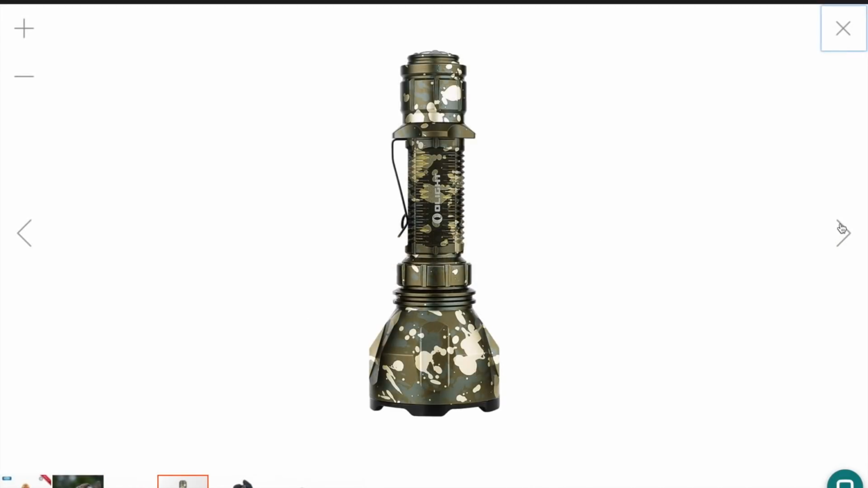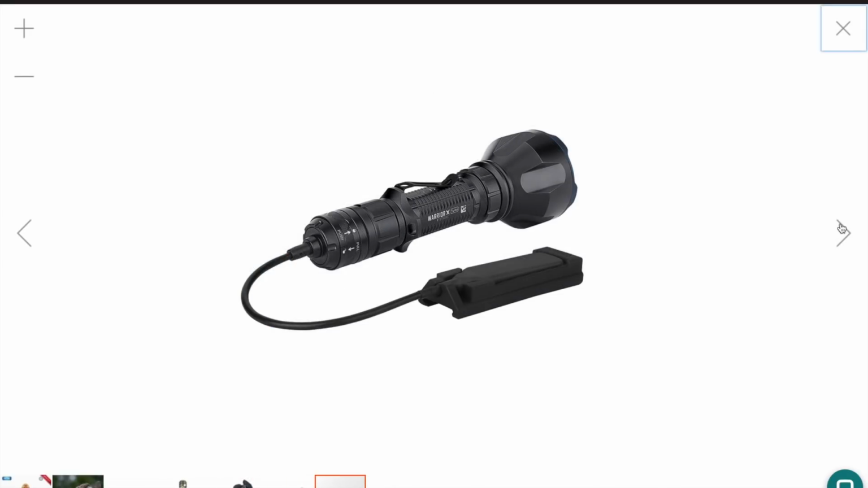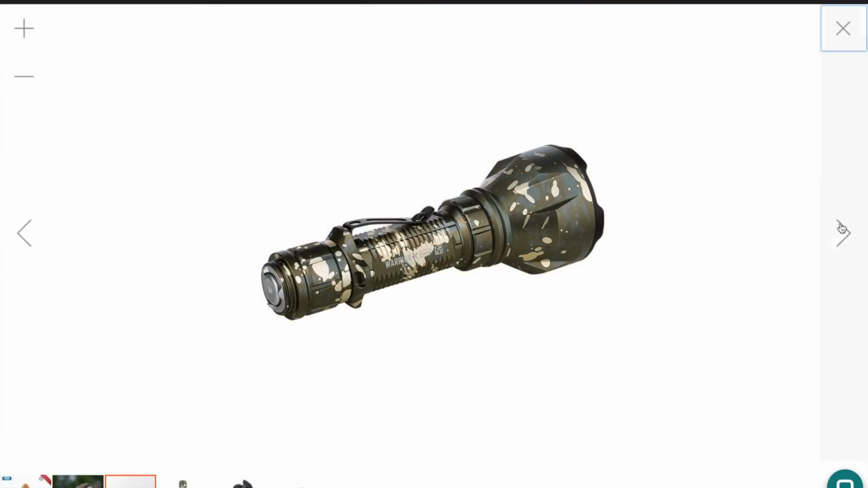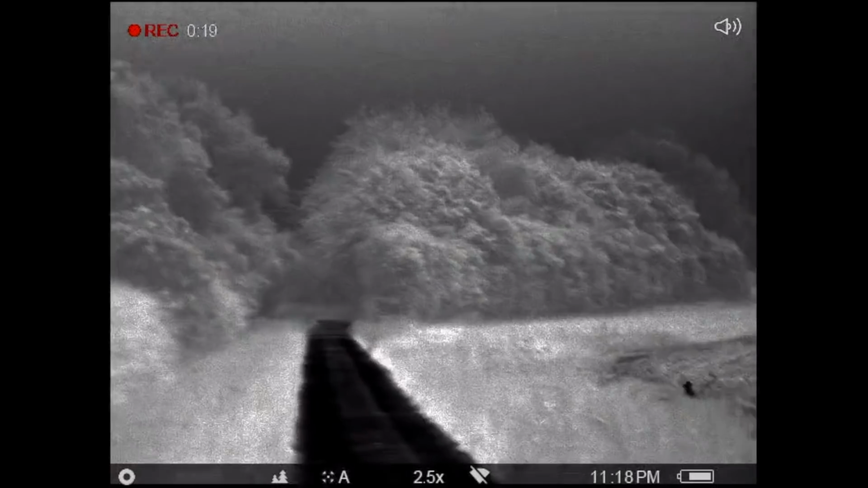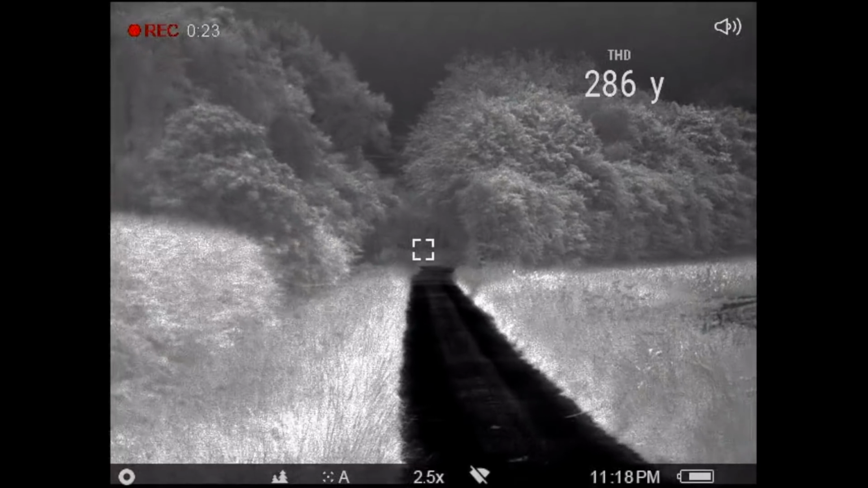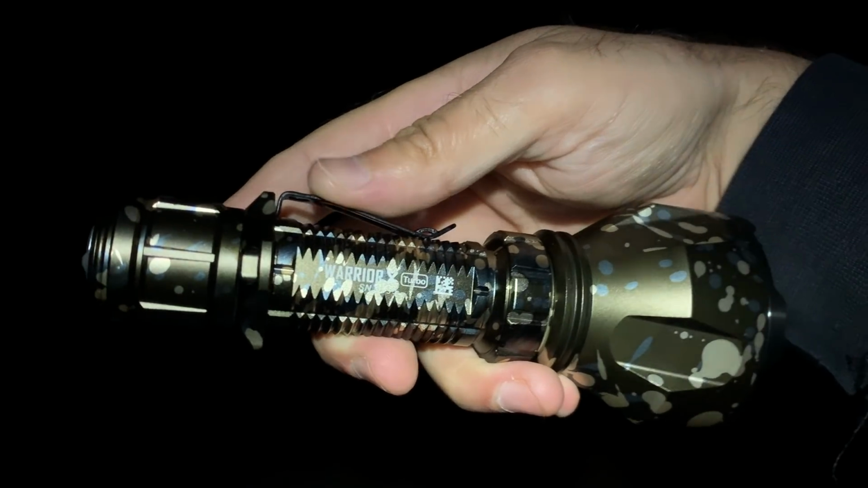Also available not just in desert camo but in black and with a multitude of accessories, this really is a very versatile spotting torch. Or flashlight if you're in America. Now, seeing as this is a foxing film, I have taken this torch out foxing.